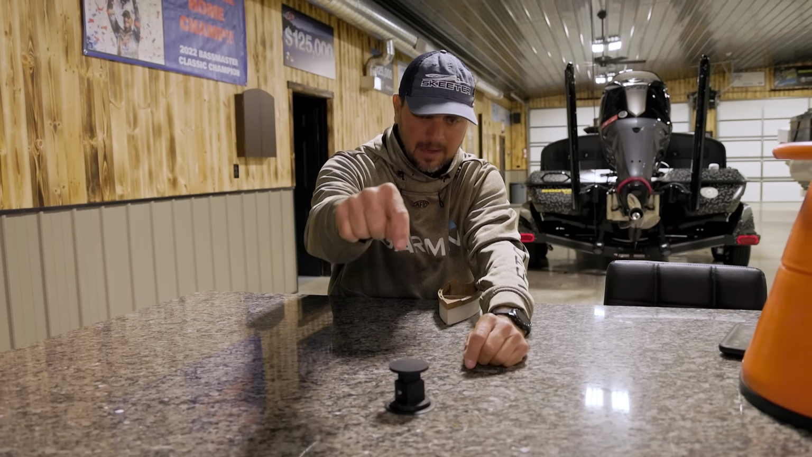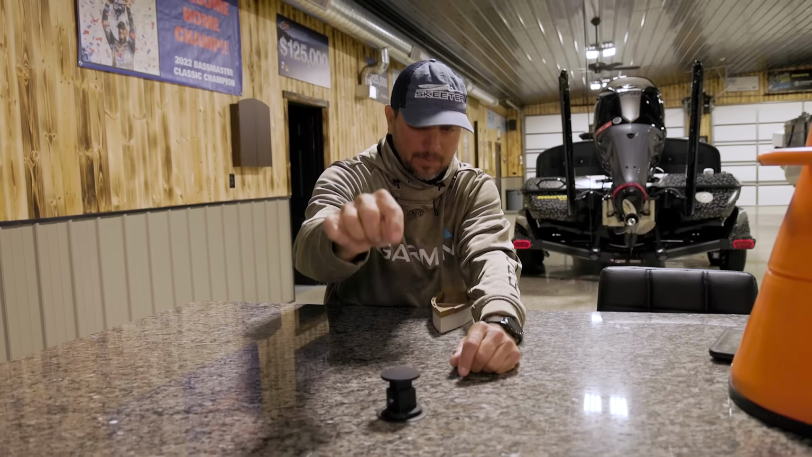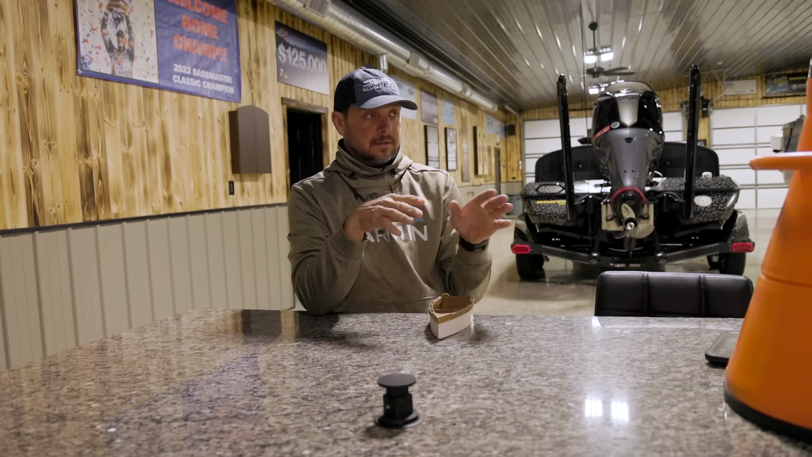I want to drop that bait just like flipping. That's why flipping's been so effective for 100 years, because it's a reaction bite. I want to drop it right on his head. So the number one thing is be an accurate caster.